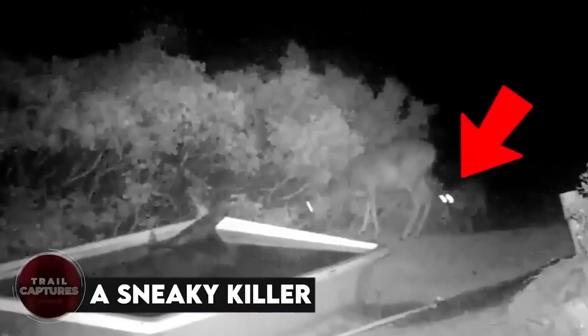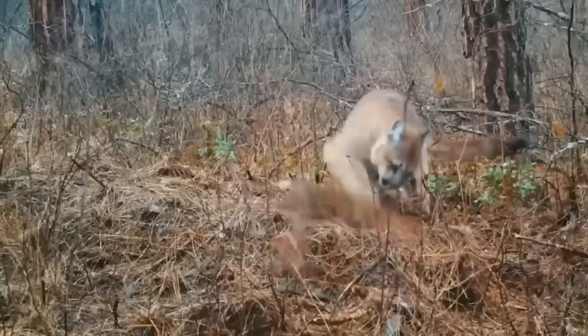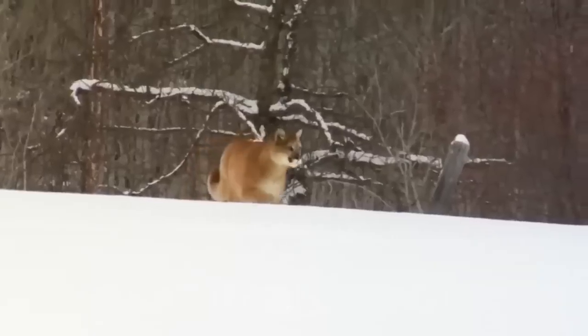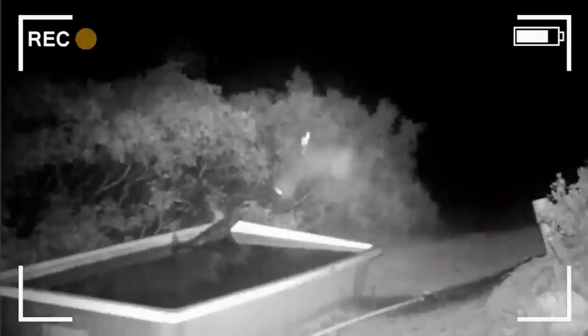A sneaky killer. How fast is a mountain lion and how sneaky is it? If you find yourself wondering such questions, then we're here to give you answers. As this mountain lion sneaked up on the deer and the deer was all clamped in its claws in a matter of mere seconds, and good thing this was all captured on a trail cam installed somewhere in California, and if you notice, the leap is right on the neck, fast and on target.